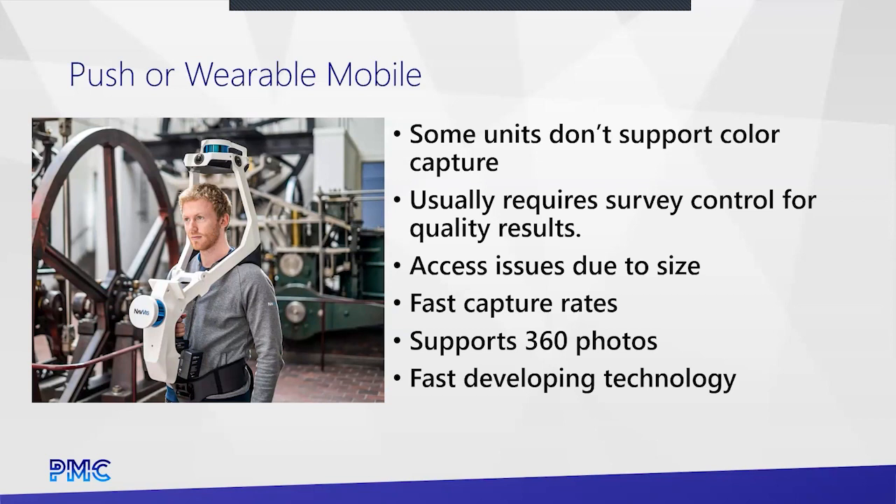Most projects that we would do with a traditional fixed unit can be done with a Naviz nowadays when it's done correctly, right? And what I mean by correctly is that you don't try to push the matching, the SLAM algorithm, too far. You run secondary survey control when appropriate. If you do those things correctly, you'll be fine and you'll get data that's very usable out of these units.